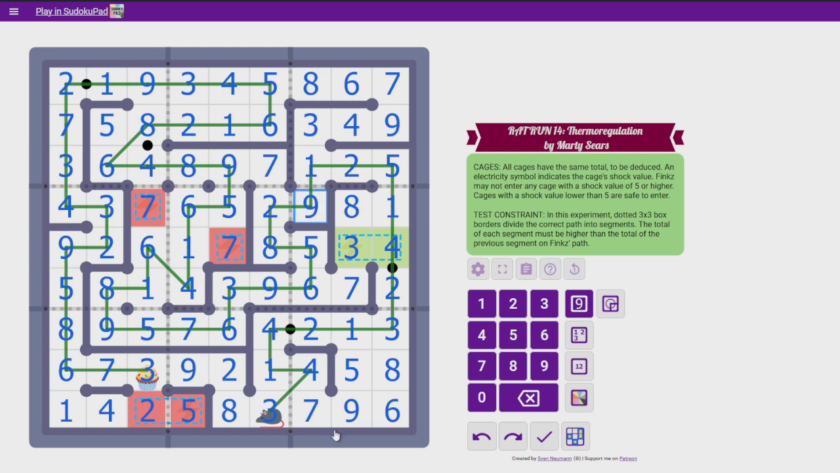That moment right there with that 9, I really enjoyed that one. That was really fun. And it's crazy how together all the totals are.